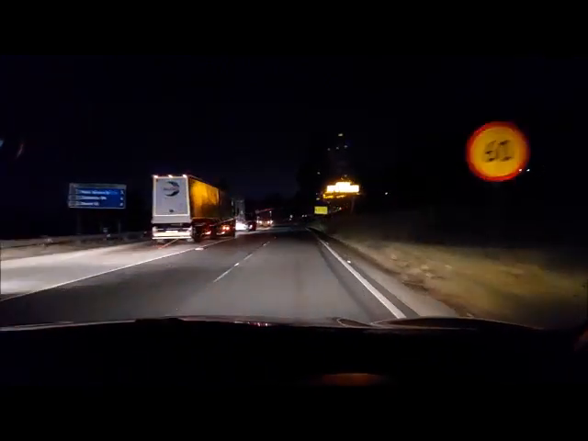Right, so we've come down about a kilometer further. We still have a clear lane. We have reached the point now where we are approaching the arrestor bed on the left hand side. We are about 3 kilometers from the Peter Brown off-ramp on the left hand side.